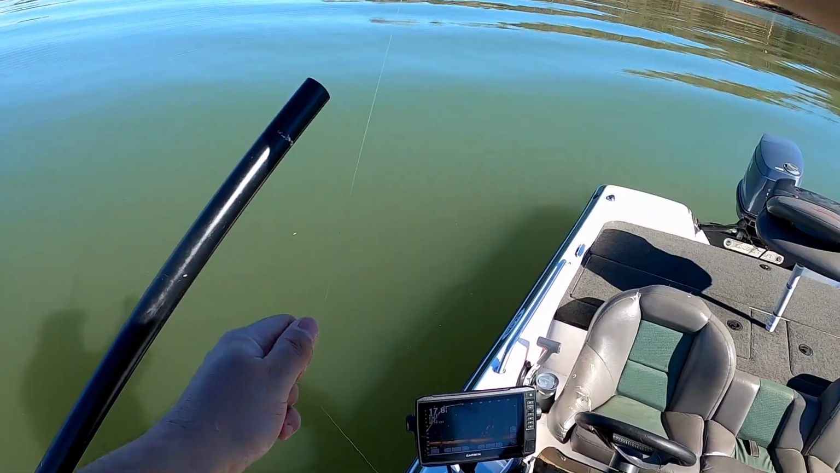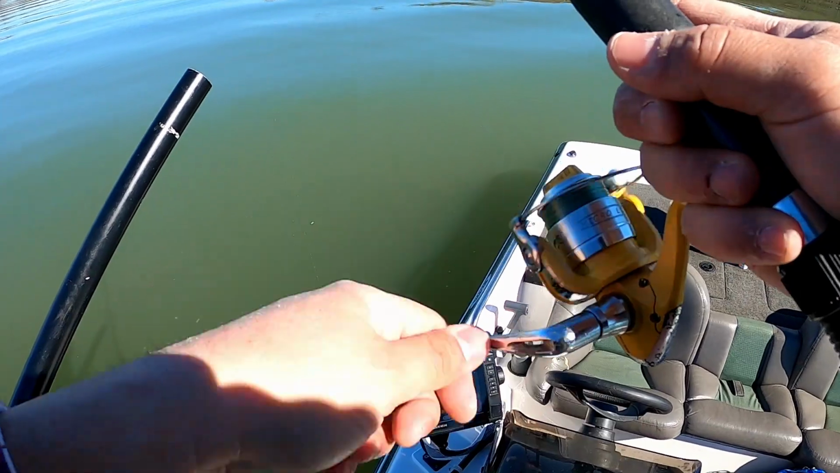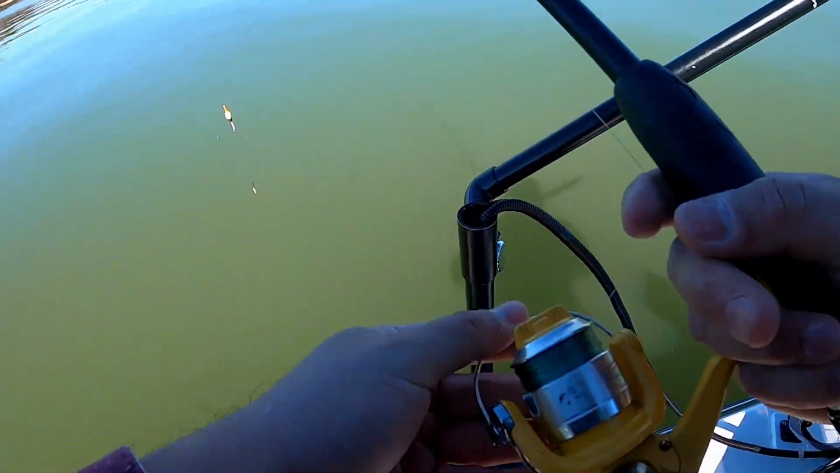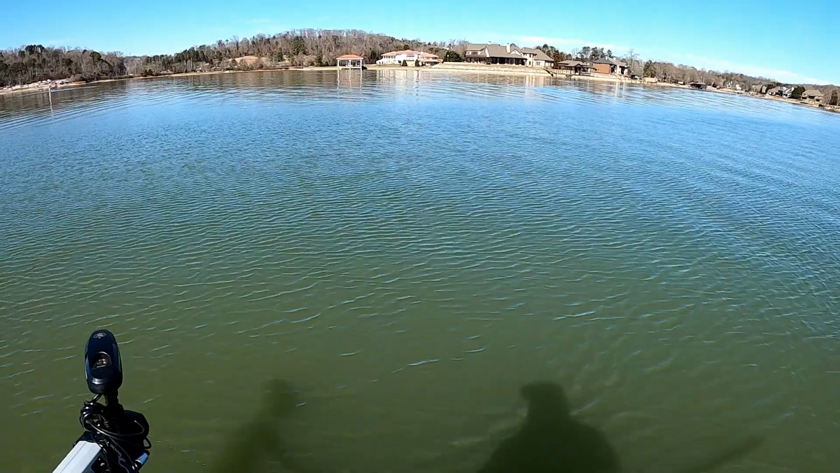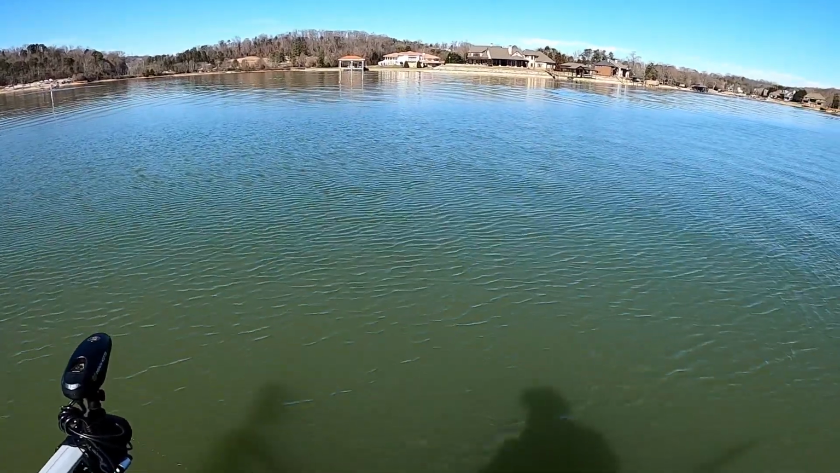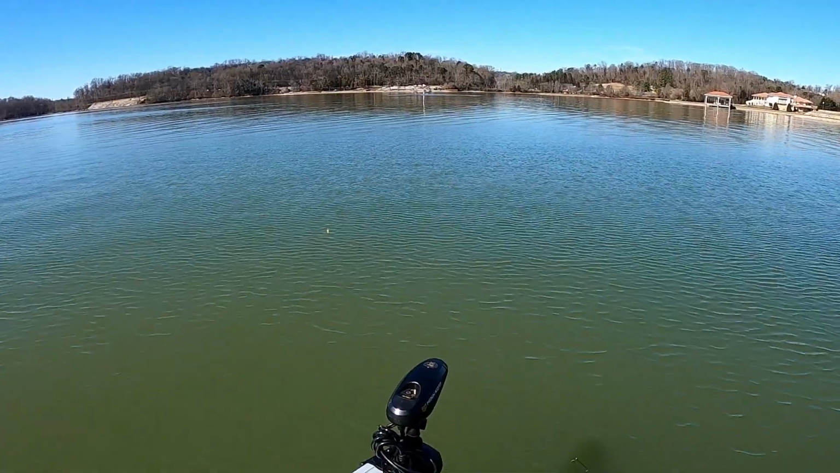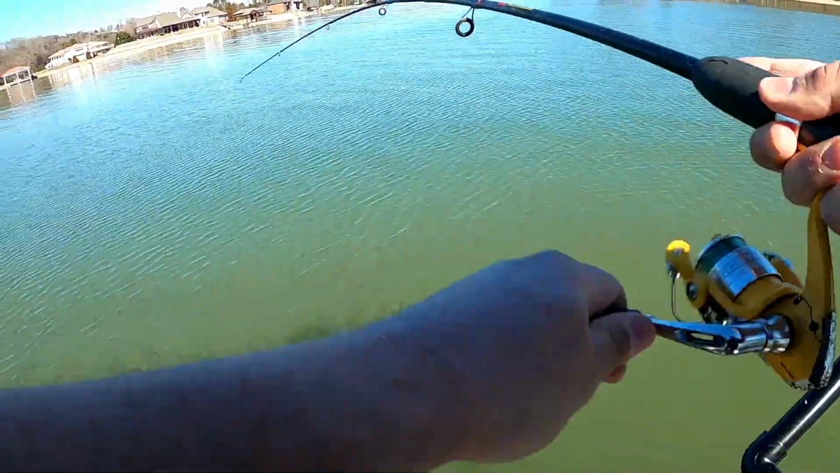A lot of times they'll feed up, but I want to put it right in the middle of the school. I just dropped it a little bit, about a foot or two. And now the trick is getting it right to them. Got the drop I wanted, but we'll see if anything comes out after it. It's like something's after it. There we go. Oh, that was fun to watch.